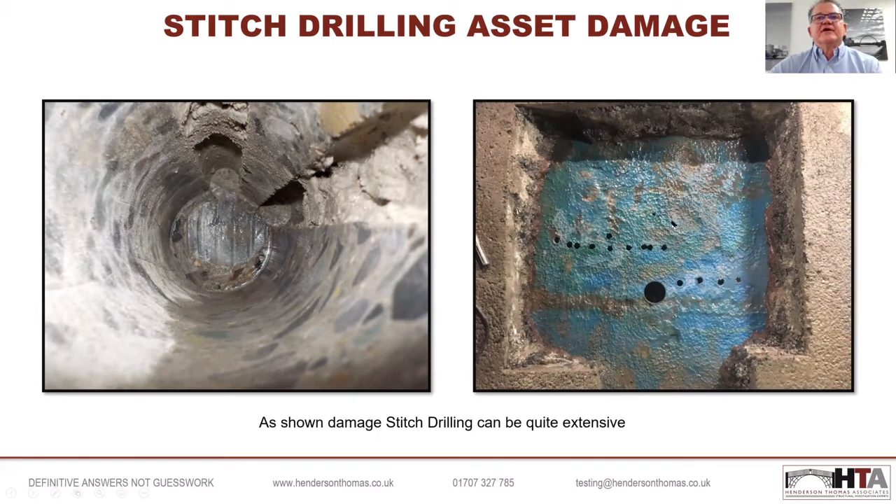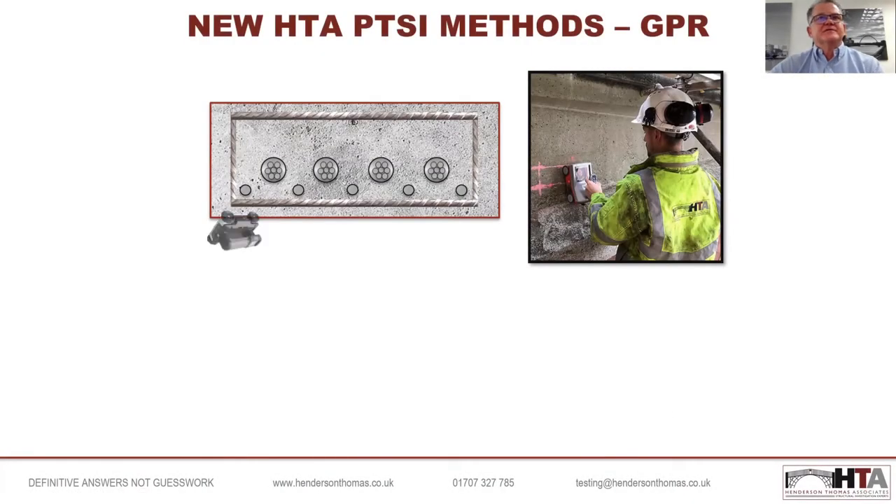Here you can see on the right-hand side a number of drill holes taken to try and locate the tendon duct, because the tendon duct's at depth and we can't locate that with a conventional cover meter. And as you can see on the left-hand side, that is the sheath that we've encountered with a couple of drillings. So, discussing with the manufacturers of the equipment and seeing how we can utilize it, this is now the new process that we utilize.